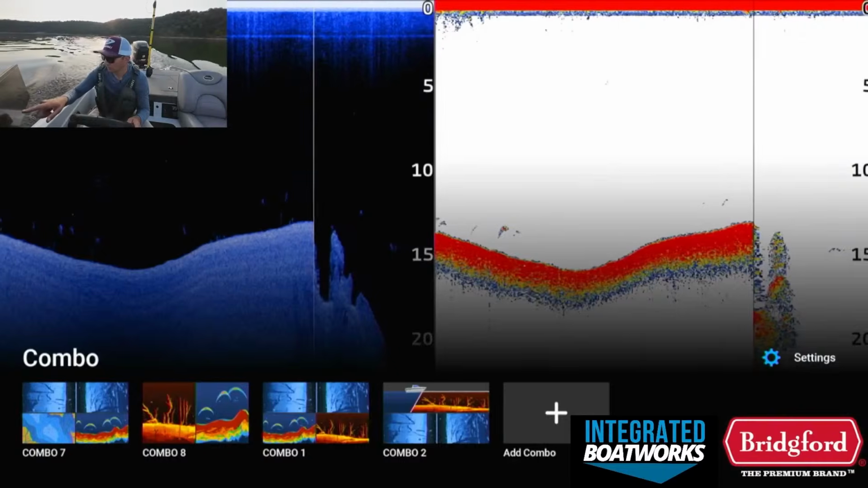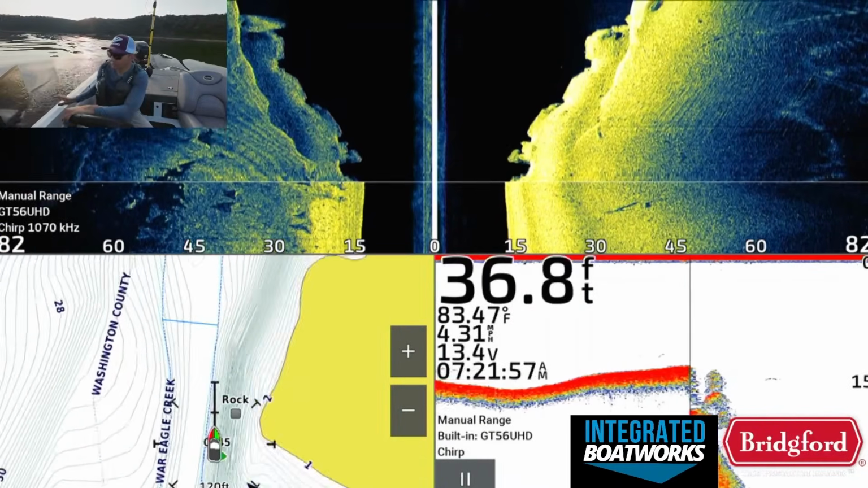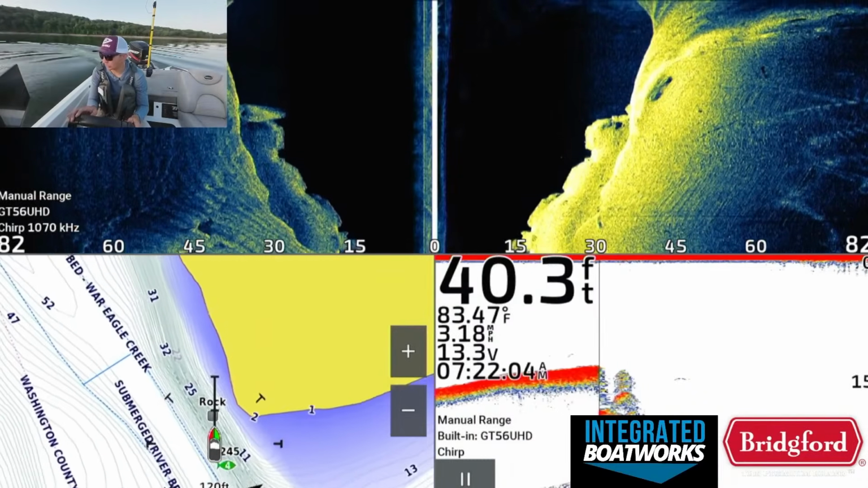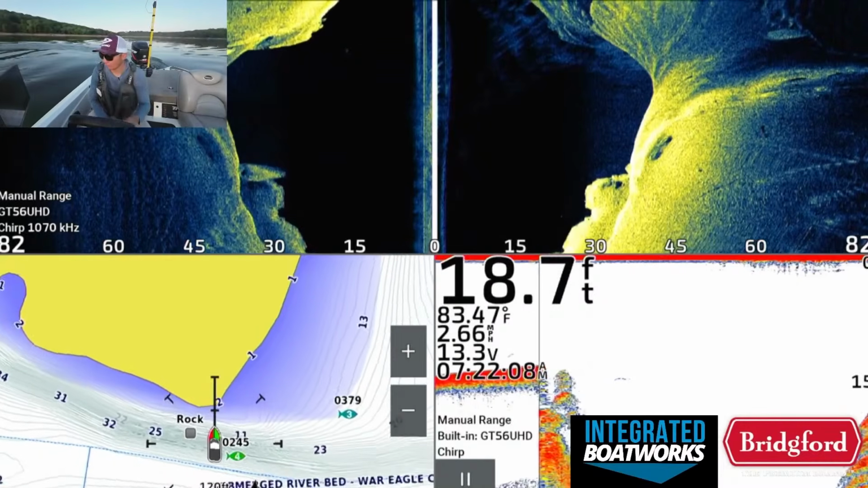I'll switch back over here. We'll graph back over that school to make sure that's actually a legit school. The arches don't look as defined as they did on the other school, so I just want to regraph them to make sure I know exactly what I'm looking at.